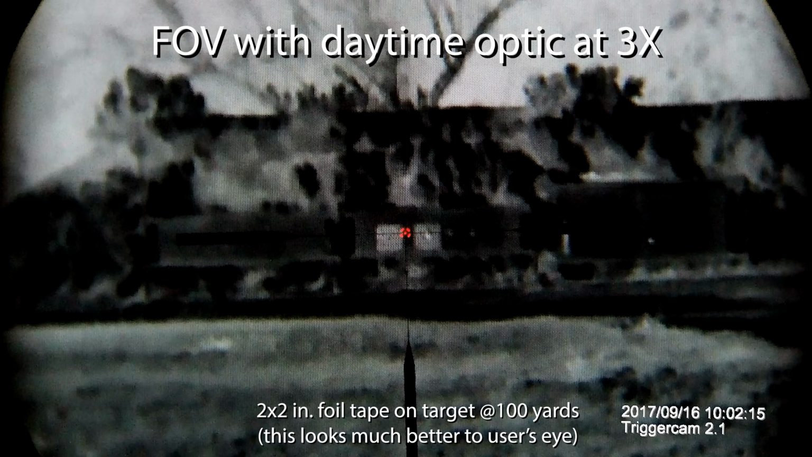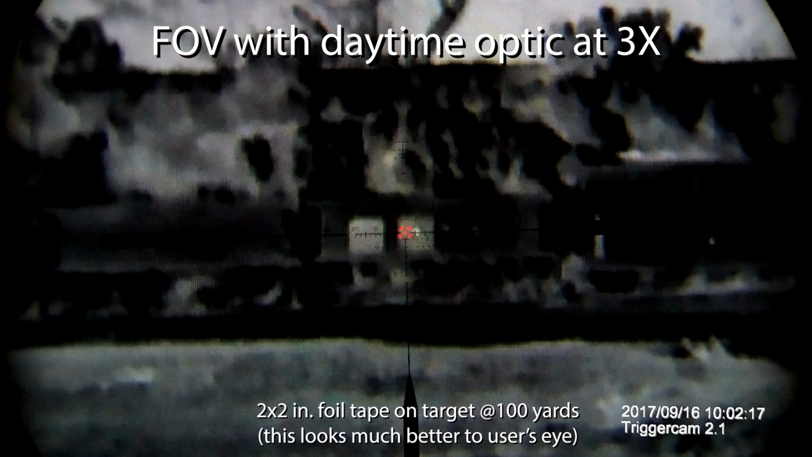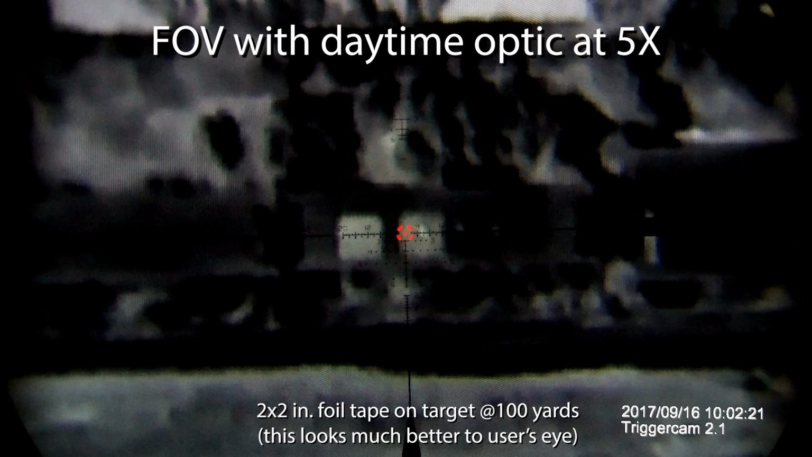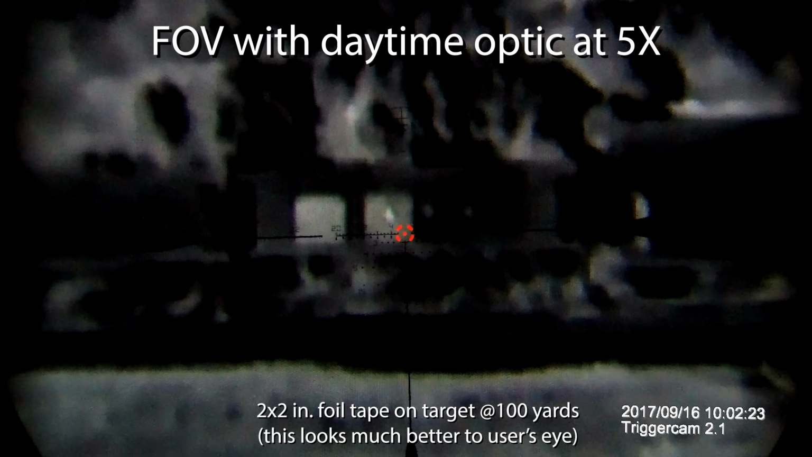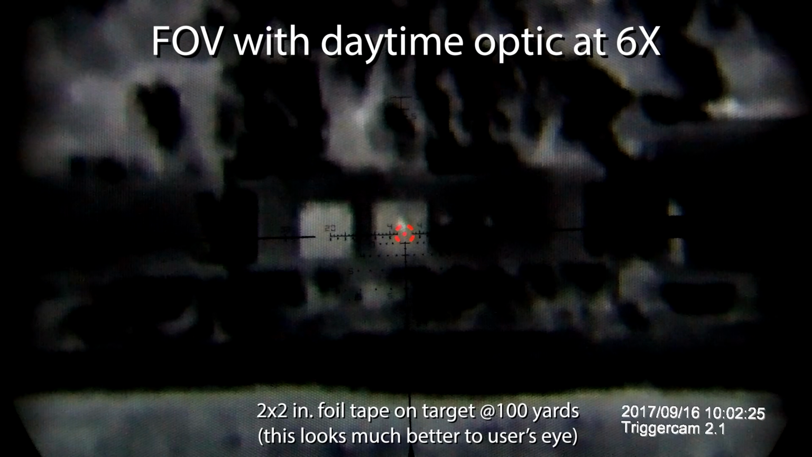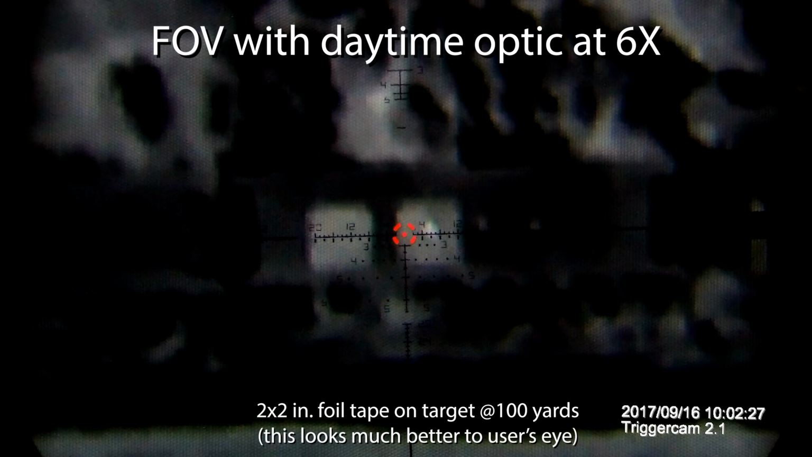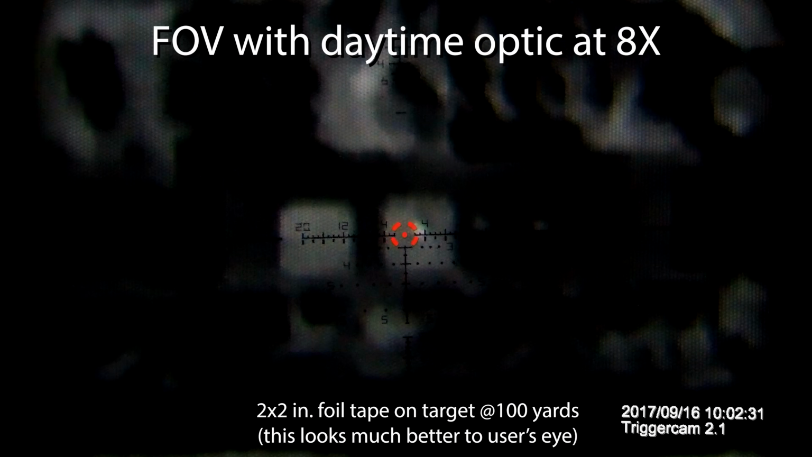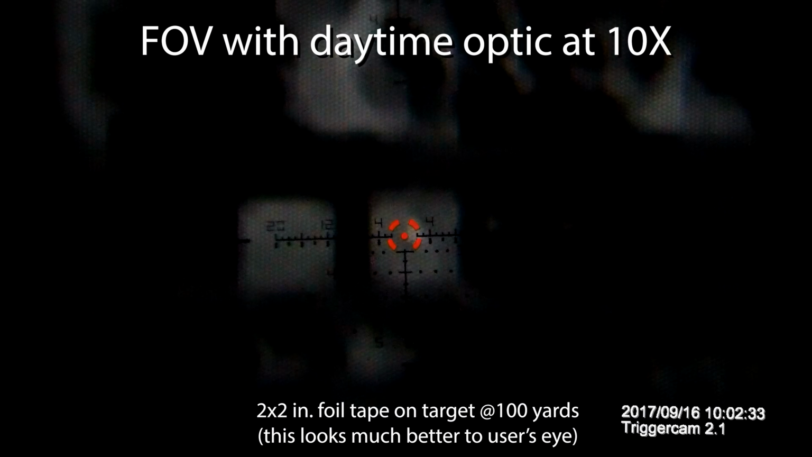there's a digital screen in here. So when you add this in front of your daytime optic, if that screen is not aligned perfectly with the real world, then even if you're perfectly zeroed through this, once you put that screen that is offset improperly, then what you think you're looking at isn't what you're looking at, meaning what you're aiming at isn't what you're aiming at, and you're gonna miss.